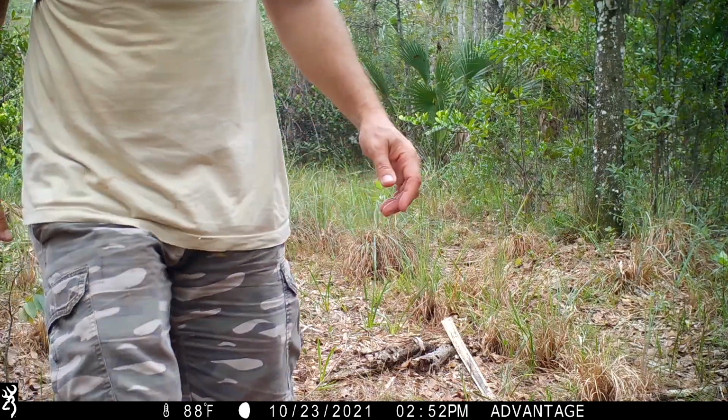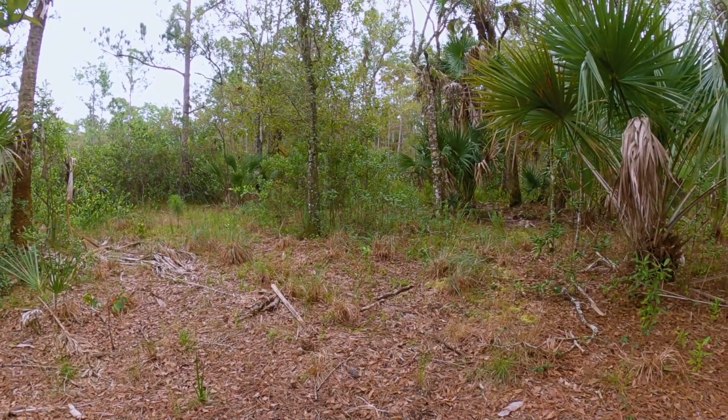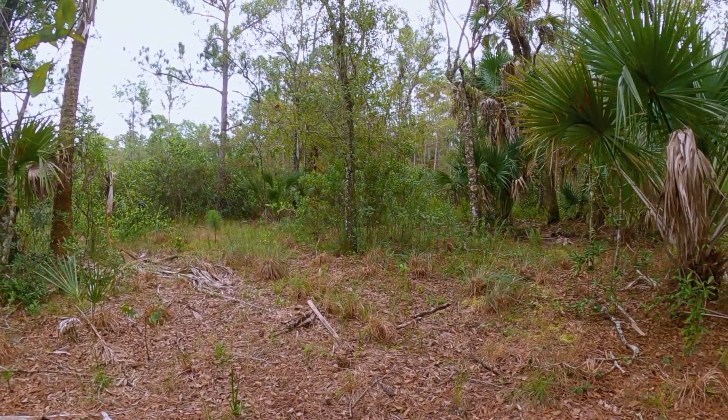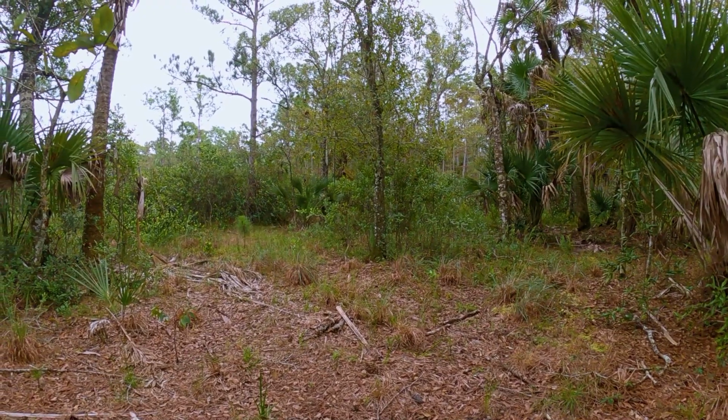So I'll go ahead, keep the camera rolling here, let you guys feel the drama like I do. Well, I think spot number 3 was by far the best, especially with all those monster bucks walking around in here. A lot of other deer, a few coyotes, some hogs.